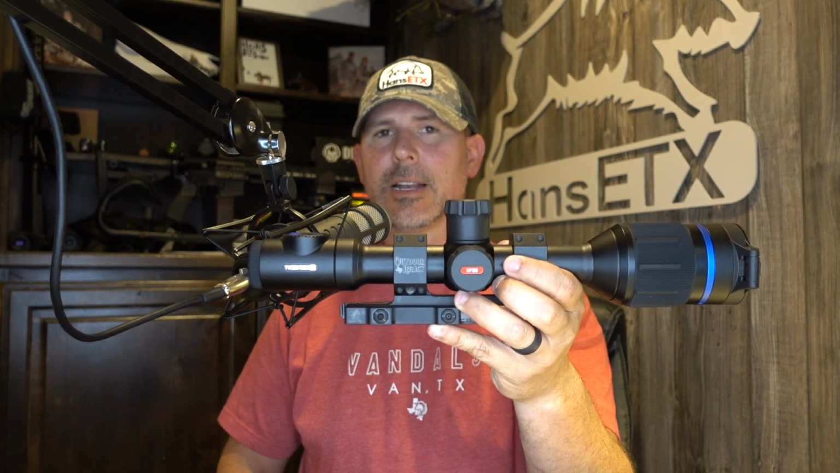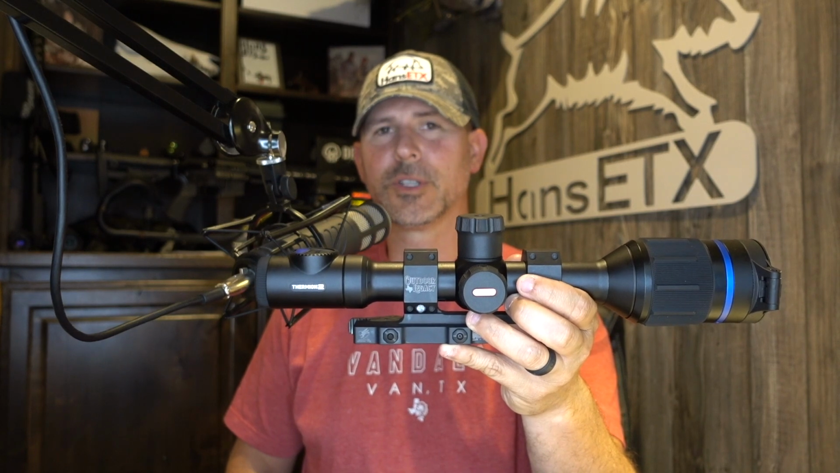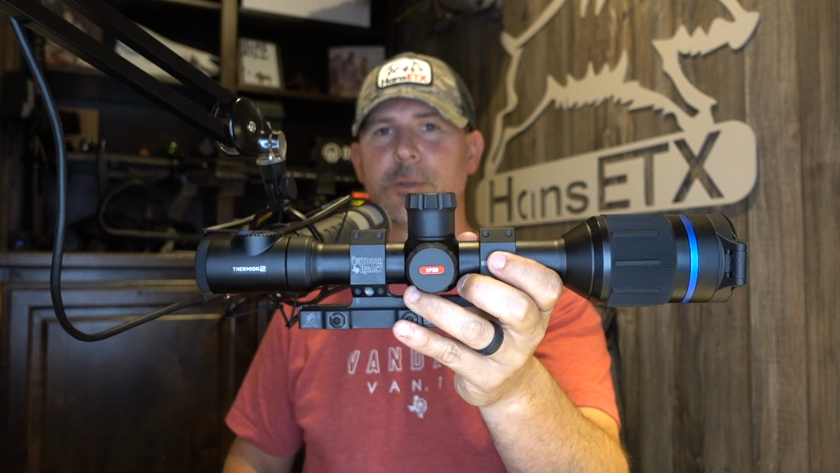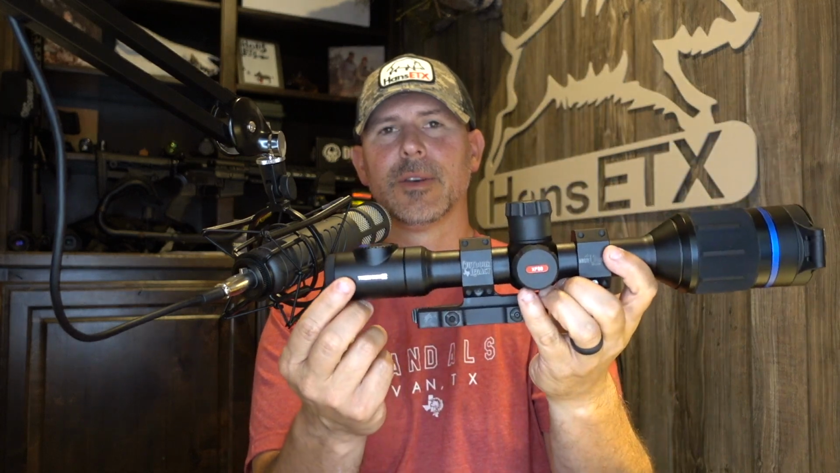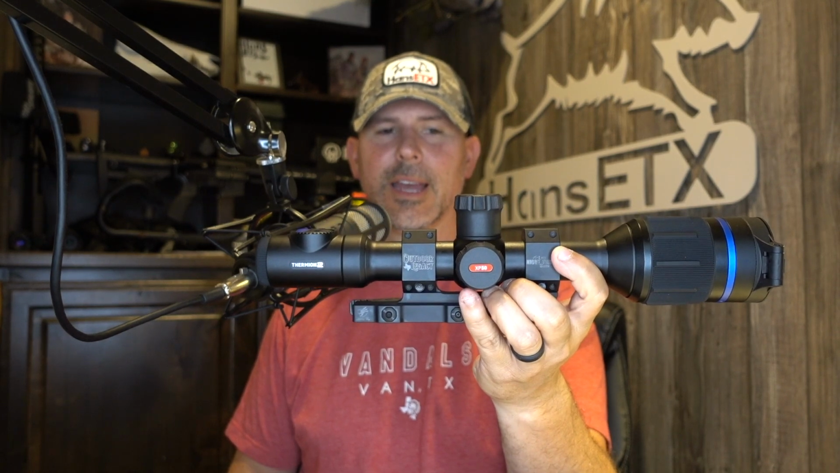This scope, you can see the design looks just like a daytime optic, which makes it ideal if you're the type of person that likes to hunt with bolt action rifles, standard rifles or ARs. It fits perfectly on a bolt action rifle, fits perfectly on an AR platform. The eye relief is perfect. It just feels really natural. That's one of the big advantages of the Thermion design that I really like, just the way that it feels when you line up to it. Eye relief is just real comfortable, and that's why we've been a big fan of the Thermion since day one.